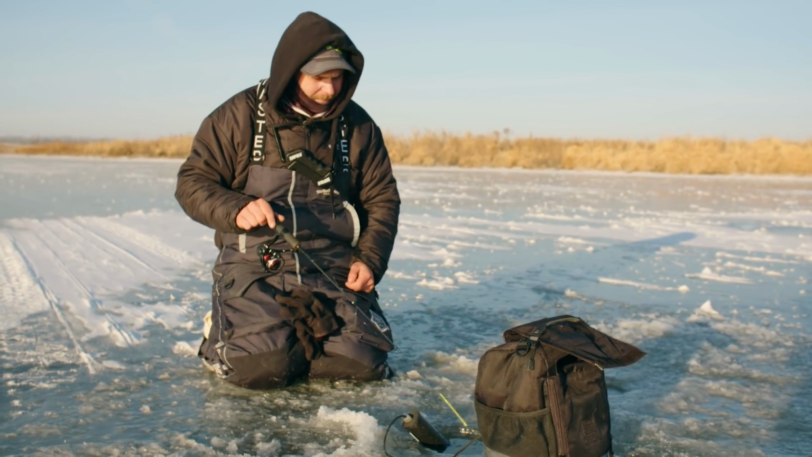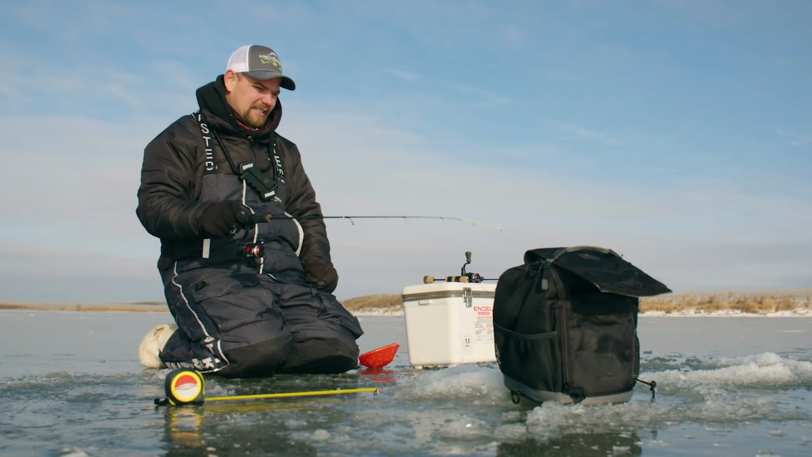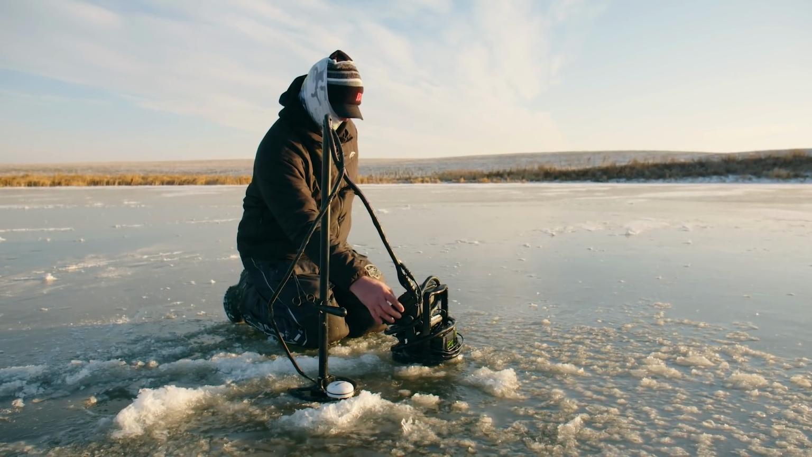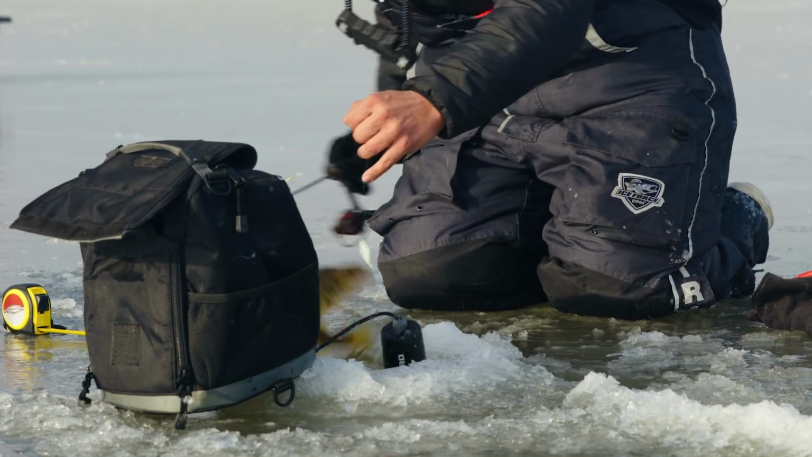Already fish coming up. I see some over here. I see him fidgeting around down there. Oop, there we go. Hooked up, Mr. James. I'm over here, I'm documenting. Yeah, there's a nice eater.